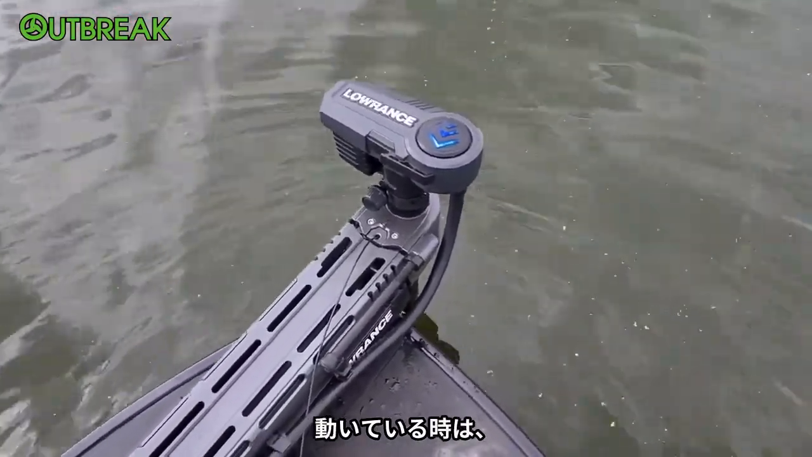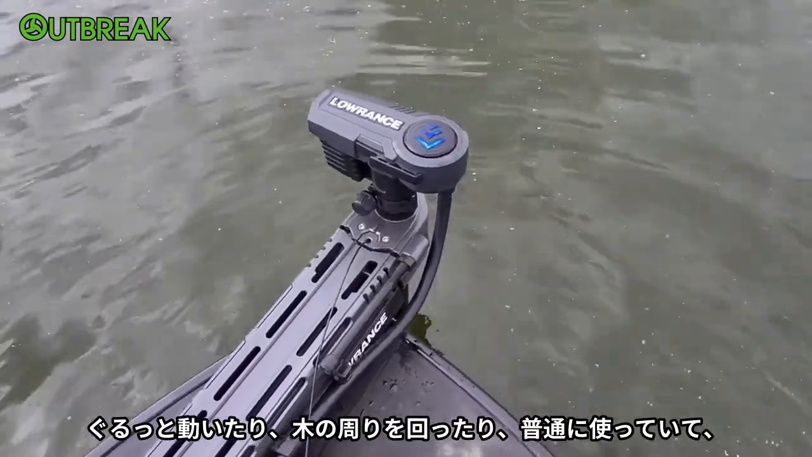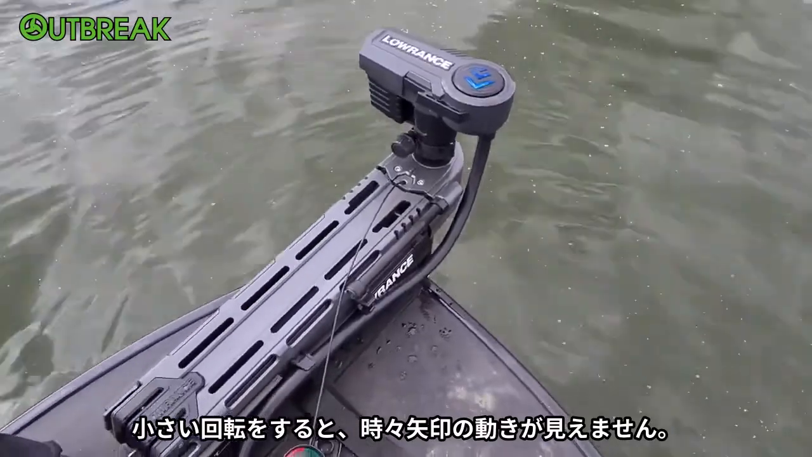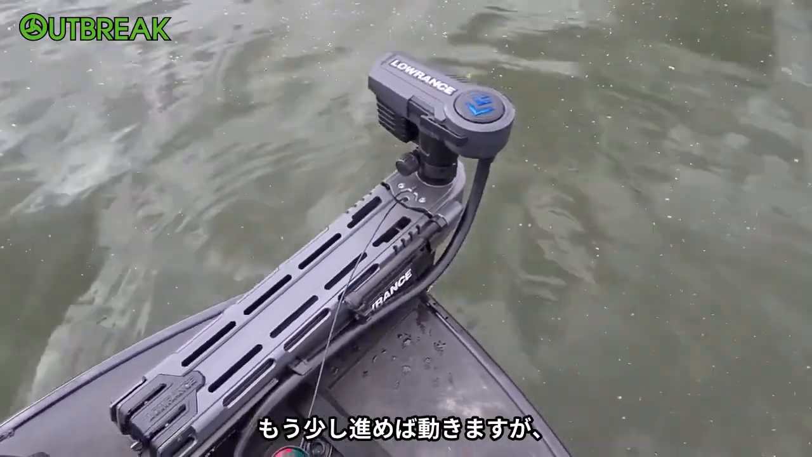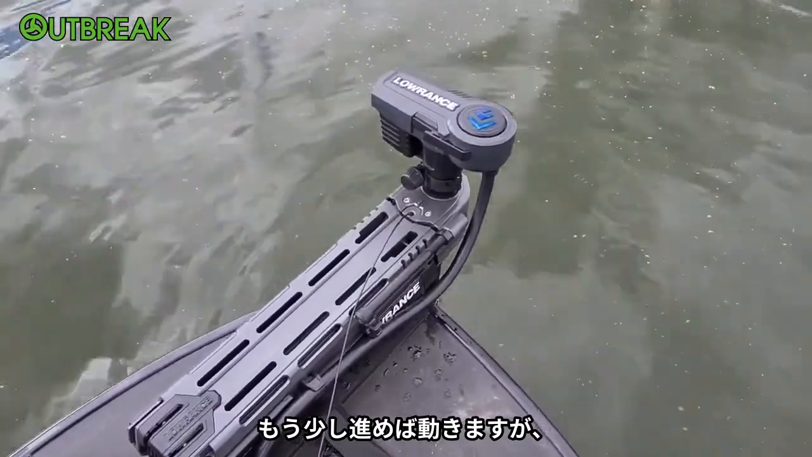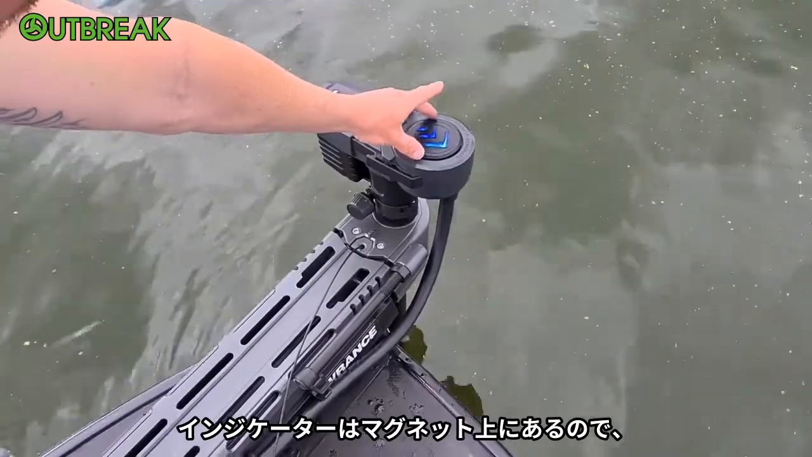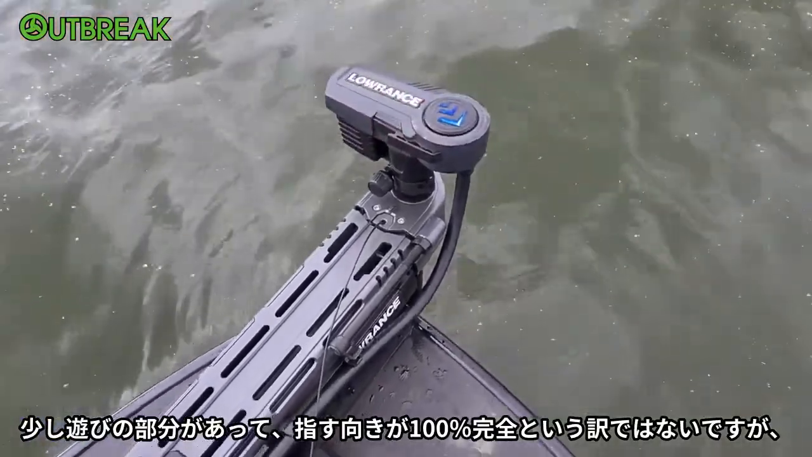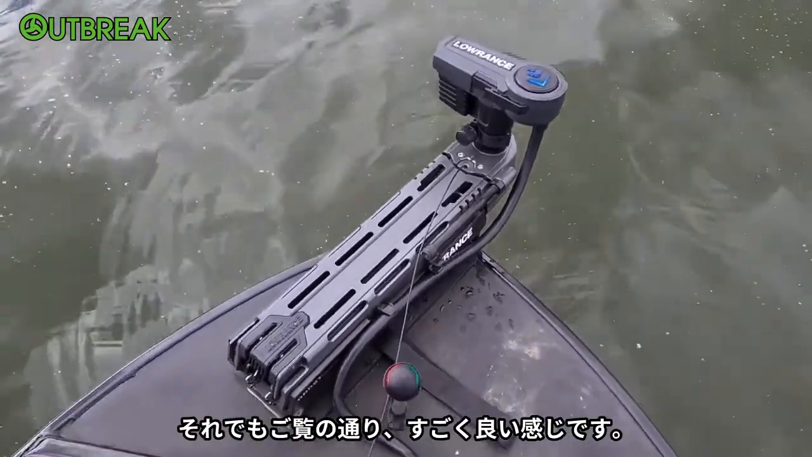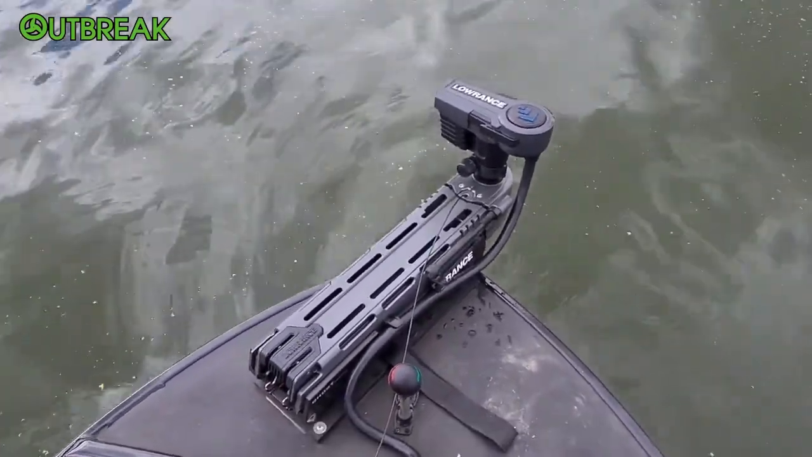When you're cruising around trees or just in general use, with small turns, sometimes you won't see that arrow actually move until it moves a little bit further, just because it is on a magnet itself. So there's just that little bit of play, so it may not be exactly where it's pointing, but still, as you can see, it works very well anyway.